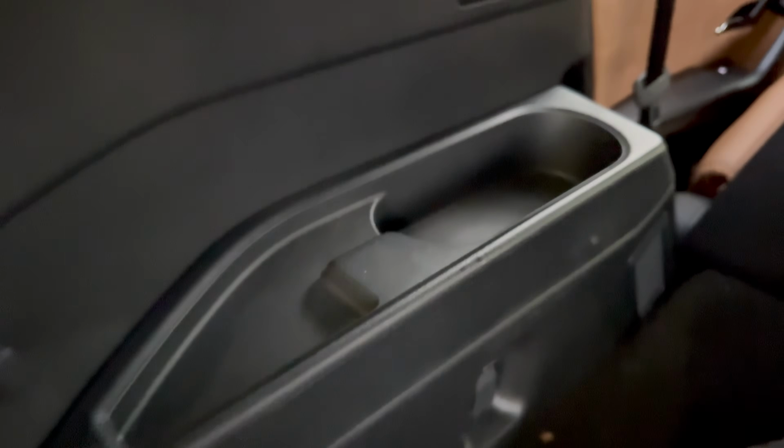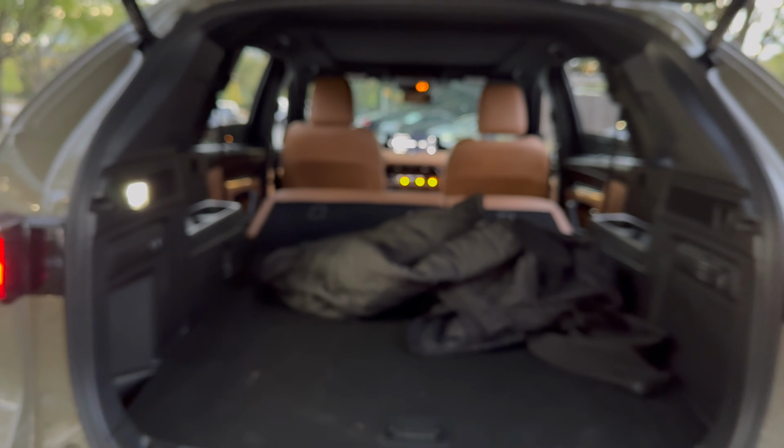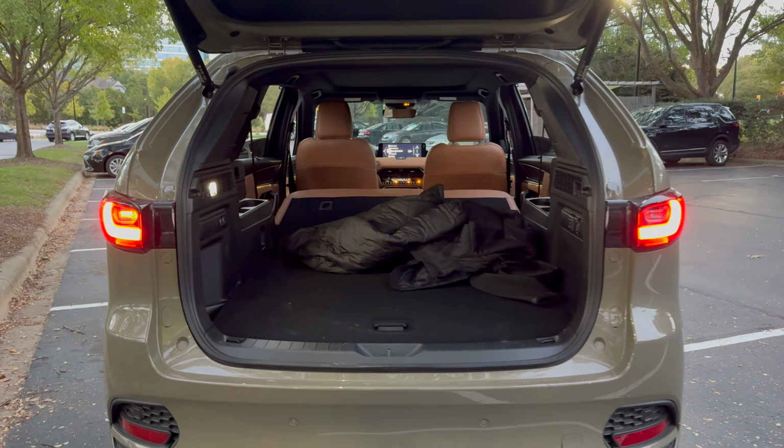Oh, very interesting there. Little bit of storage room. And then some places we could put some things if we're tailgating. It's quite a large area for storage, for whatever you want, for moving maybe.